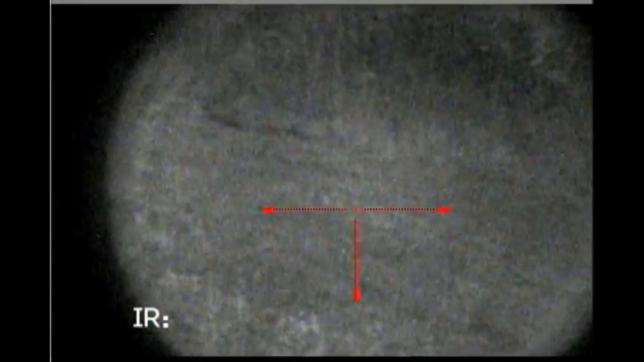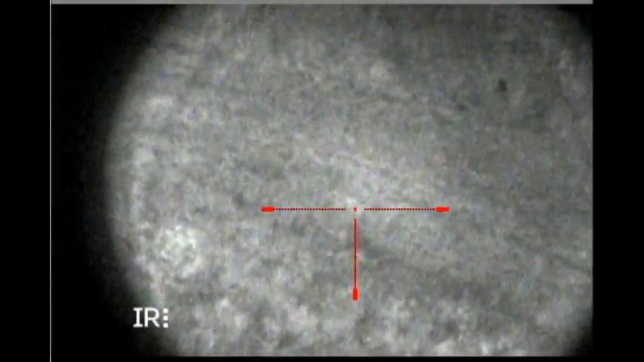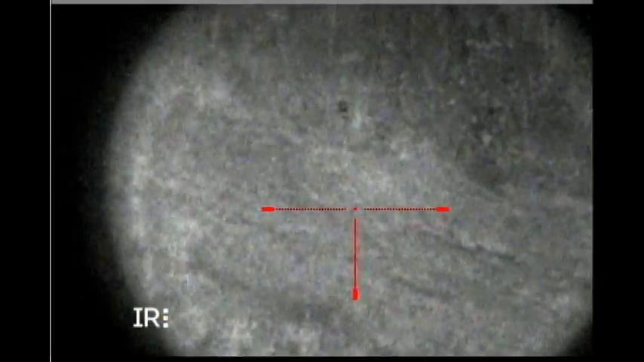I could make a killing shot on a coyote or a fox or bobcat or something, but it seems to be a little grainy to me. This is the third stage. It's considerably brighter. It illuminates the grasses and the weeds and so forth quite a bit too. As you get further out, there's the coyote at 127 yards, and this is the onboard IR.